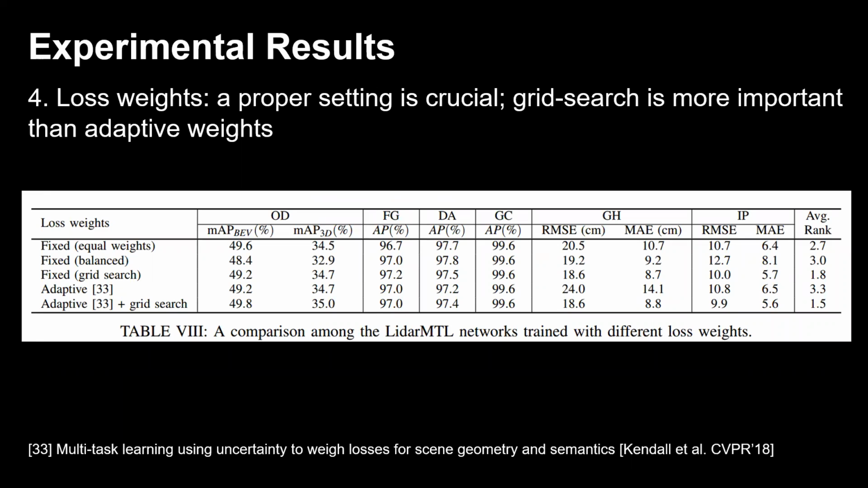Furthermore, we studied the impact of loss weights in the multitask loss function. This table reports the perception performance for each single task, as well as the average network ranking, trained by different loss weighting. The networks trained with loss weights from grid search show visible improvements compared to those without grid search. When combining uncertainty weighting and grid search, the network achieves the best multitask performance. We conclude the necessity of using loss weights with grid search.